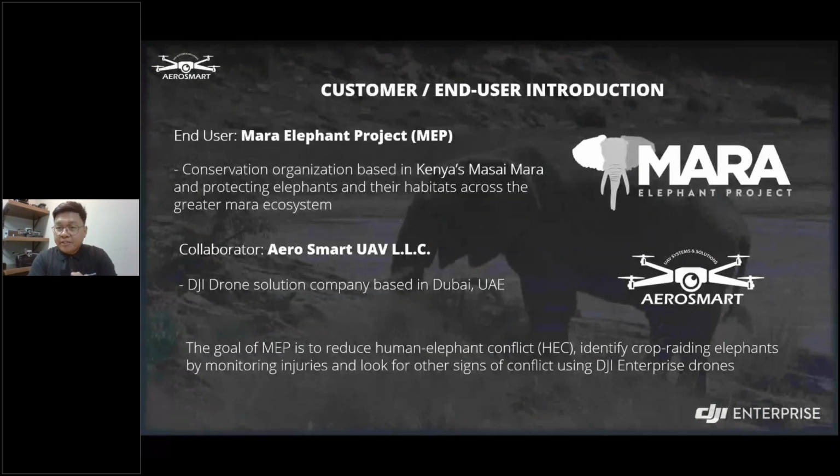Let me introduce the key partners and end users of this mission. We call them the Mara Elephant Project, or MEP. They are a conservation group based in Masai Mara, Kenya, focused on protecting elephants and reducing human-elephant conflicts, especially in areas where elephants raid crops or get injured. So with DJI Enterprise drones, they can quickly respond, monitor injured elephants, and spot other signs of trouble before